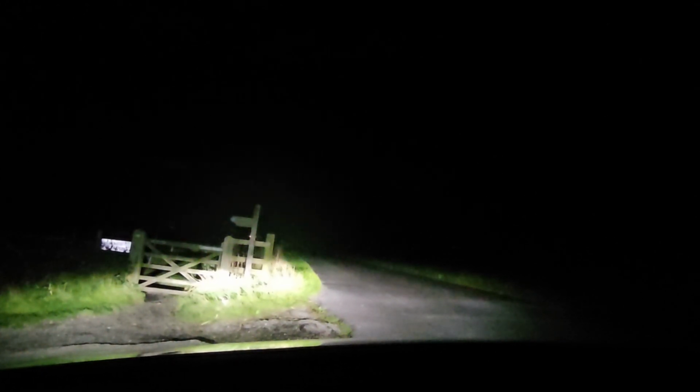Talking of being able to see cars from a mile off, we've got a few cars coming along towards us now. I'll just pull in here. Oh, they're miles away. It did feel like they were a lot closer. Oh yeah, definitely. And also, I don't know what their driving style's like.